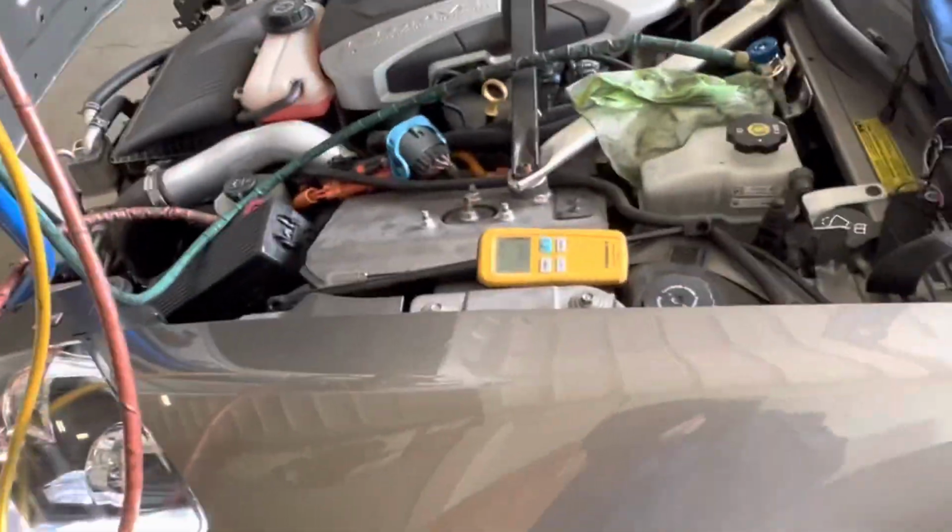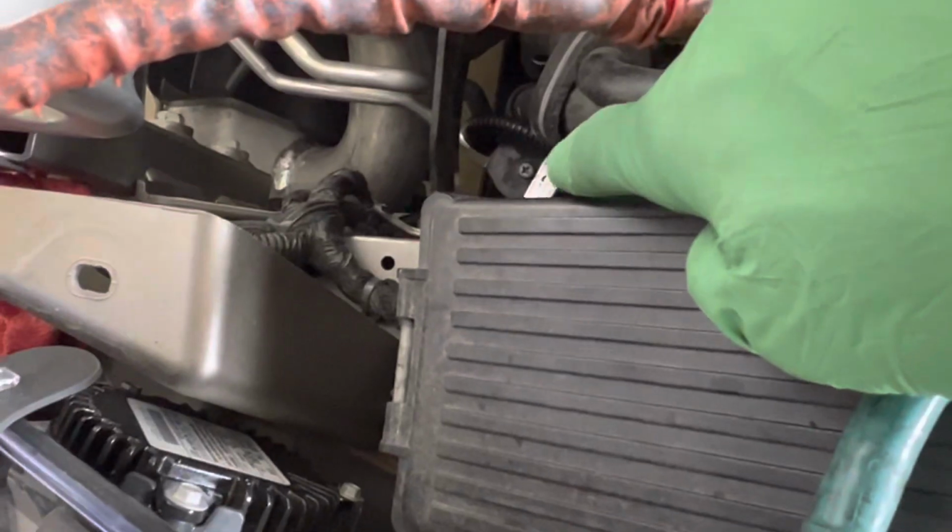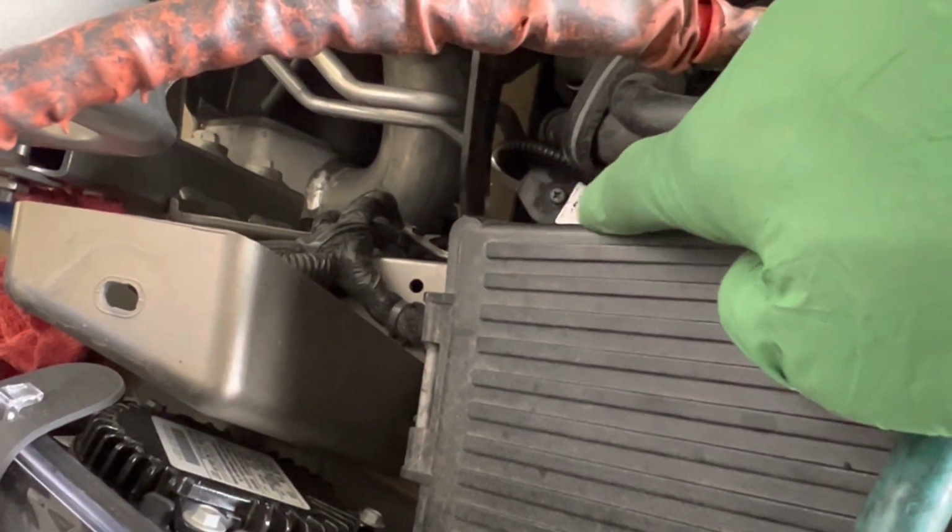I have never had any problems on these Fisker compressors or AC systems. This was actually the first one. It had a leak down here. You see that solenoid right there? I'm pointing where that sticker is. My finger is on top. Let me see, I get a better view. They had to take the bumper off to get to it. But there was actually a leak at this fitting at that O-ring.